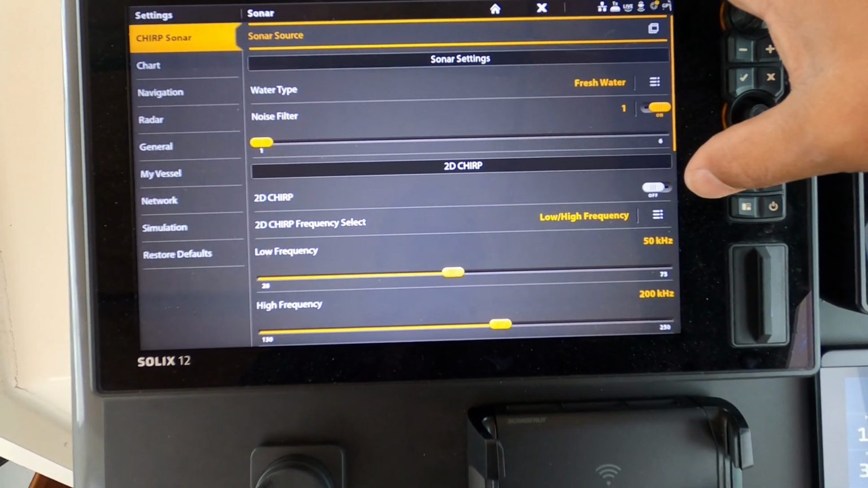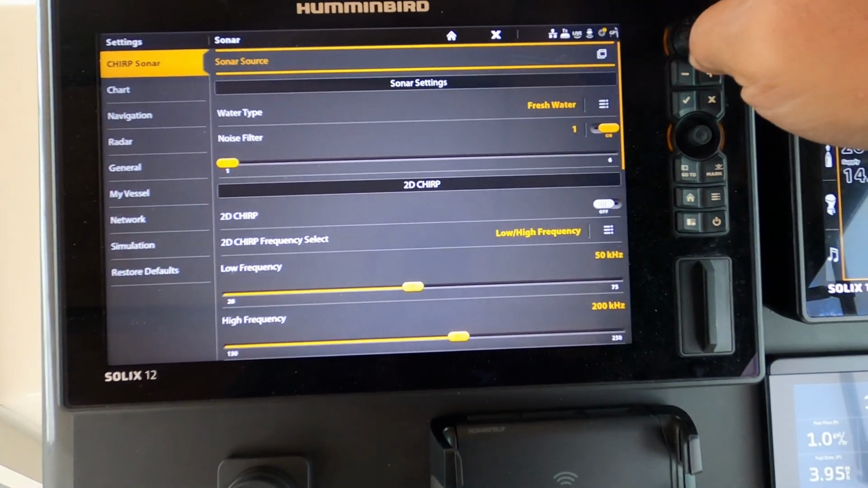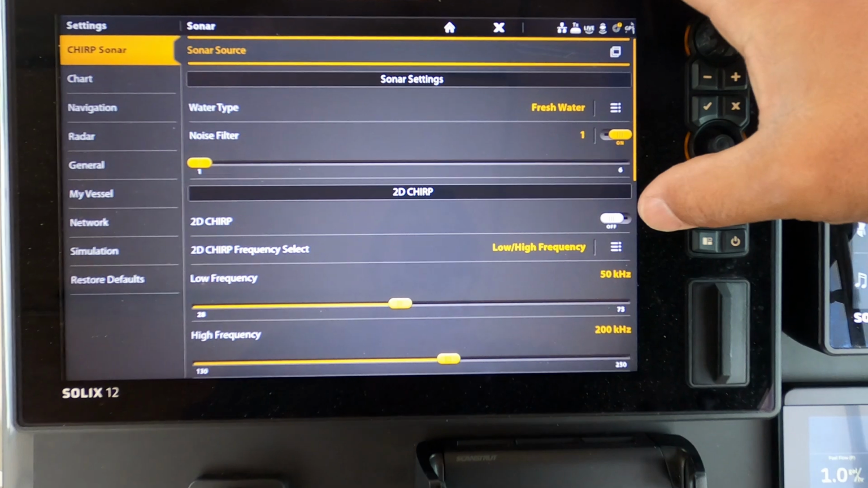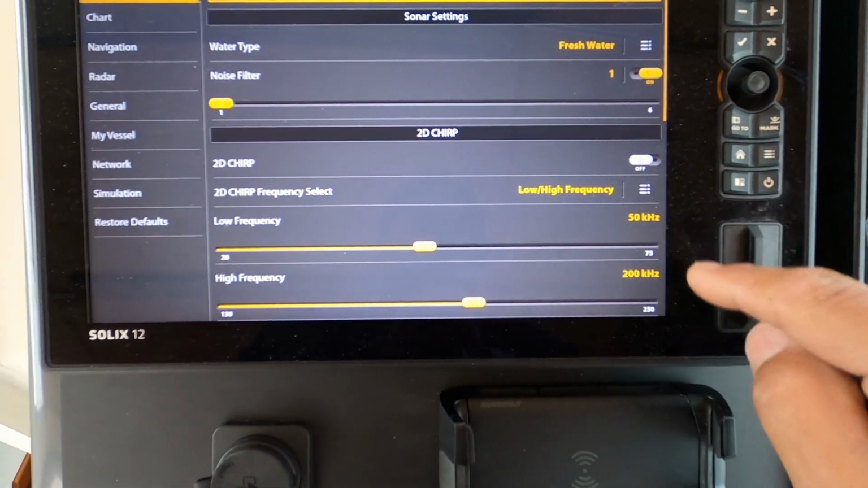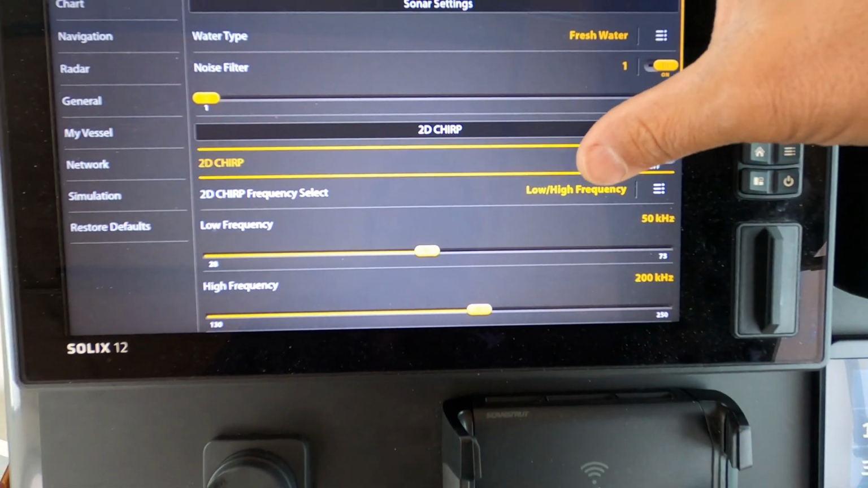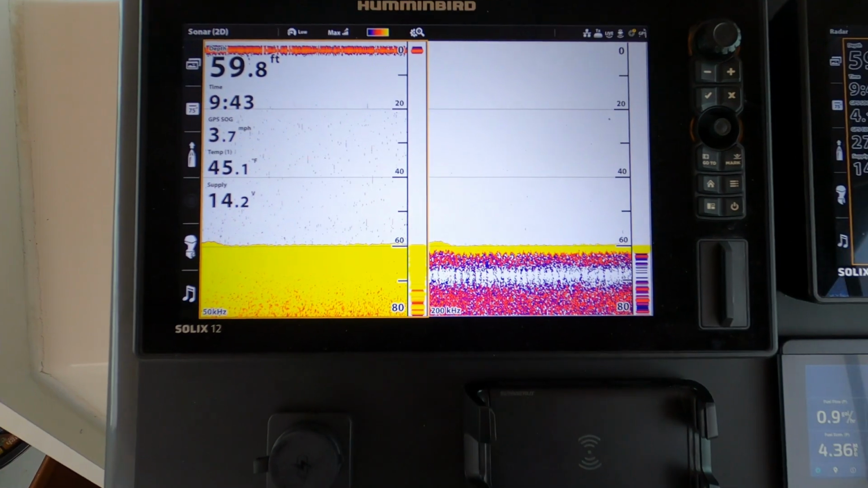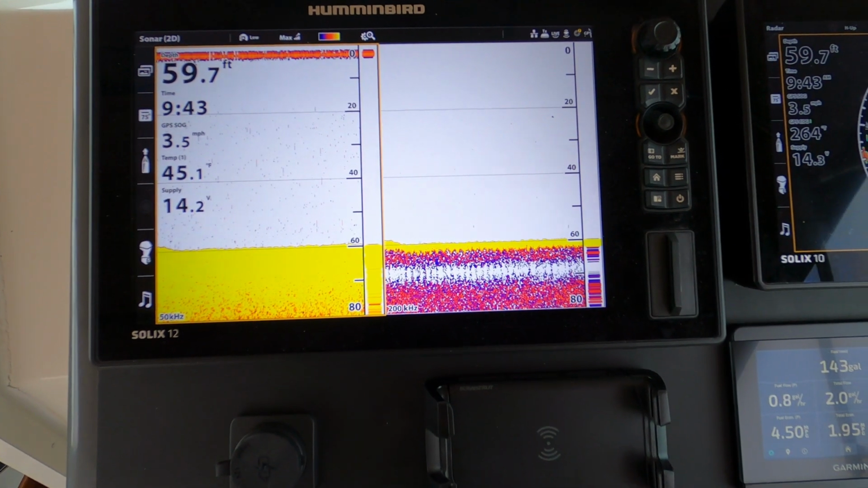Next, you want to come down here and make sure you turn 2D chirp off. This is not a chirp transducer. Chirping through it could potentially hurt your transducer, so you'll turn that off and you'll notice you've got your two frequencies here, low and high. That's pretty much it, guys. Once you do that, you go back to this screen right here and it's game on.